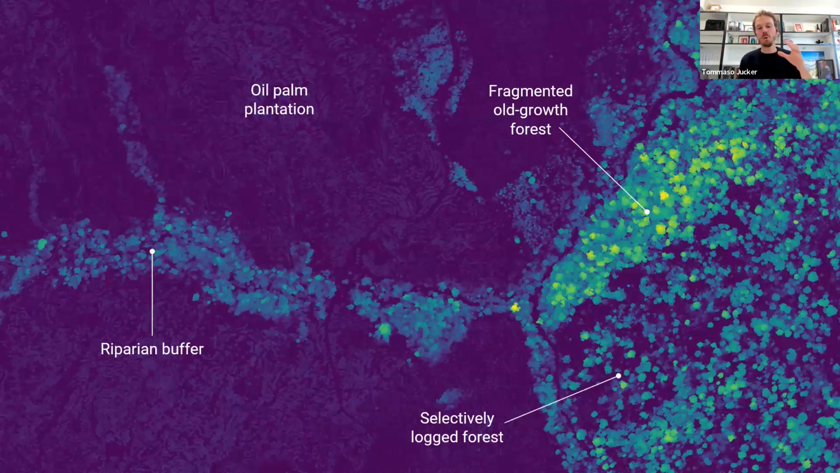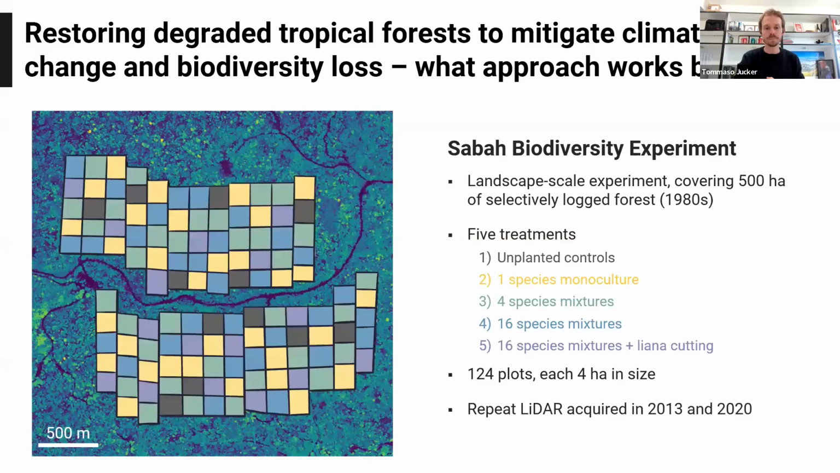And really the question that I want to get at today is: this is what's there today, so how could we go about, if we were interested in restoring some of these ecosystems, doing so in a way that's as effective as possible? And I'm thinking from a perspective of both carbon that's stored in the system, but also the biodiversity potential of them.